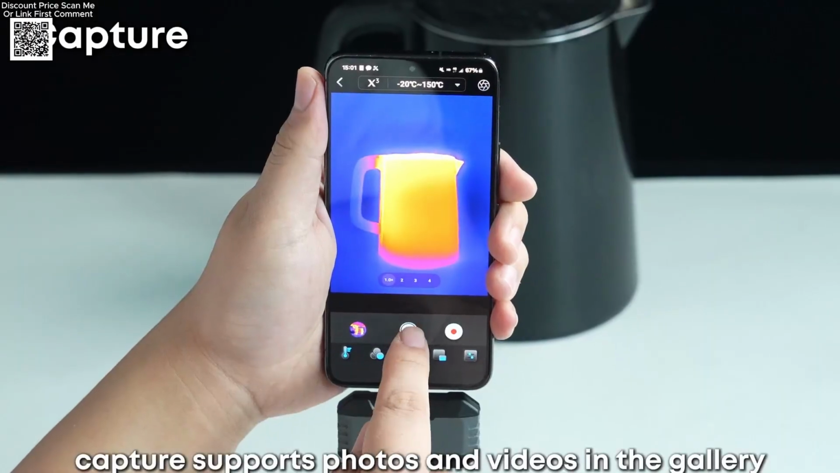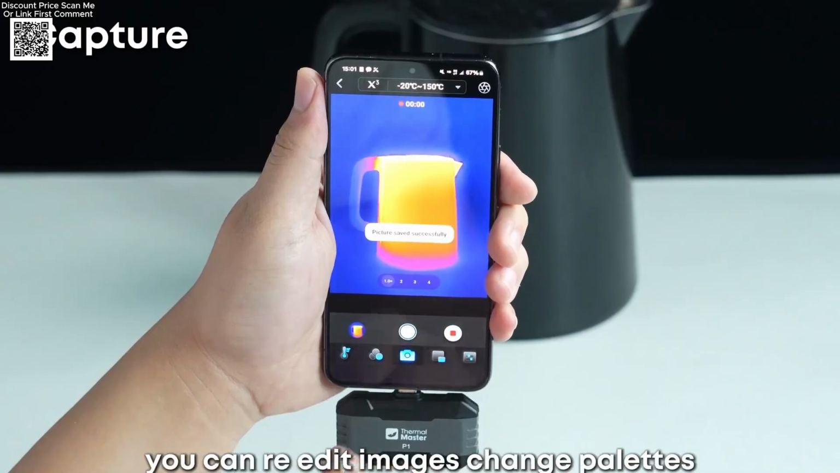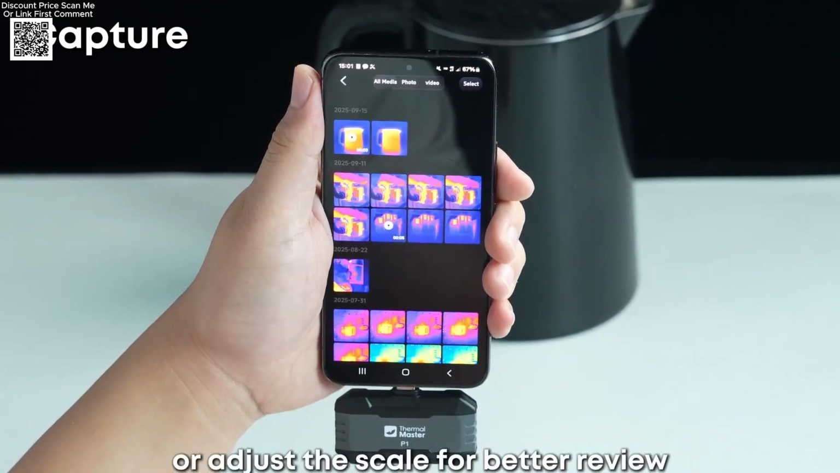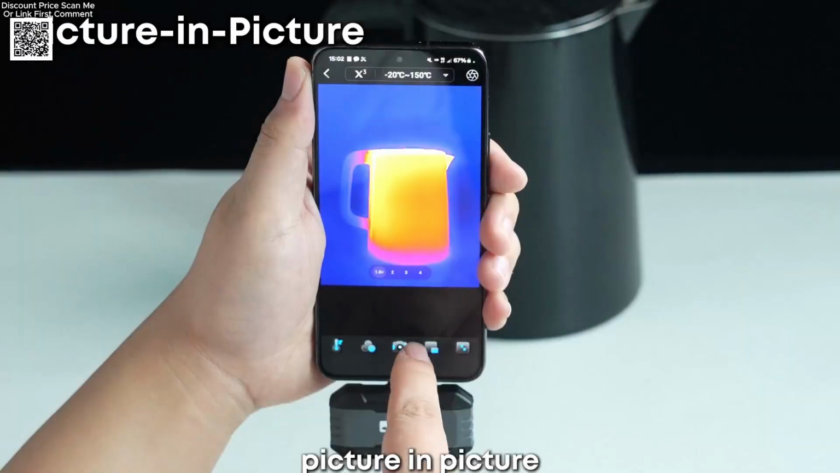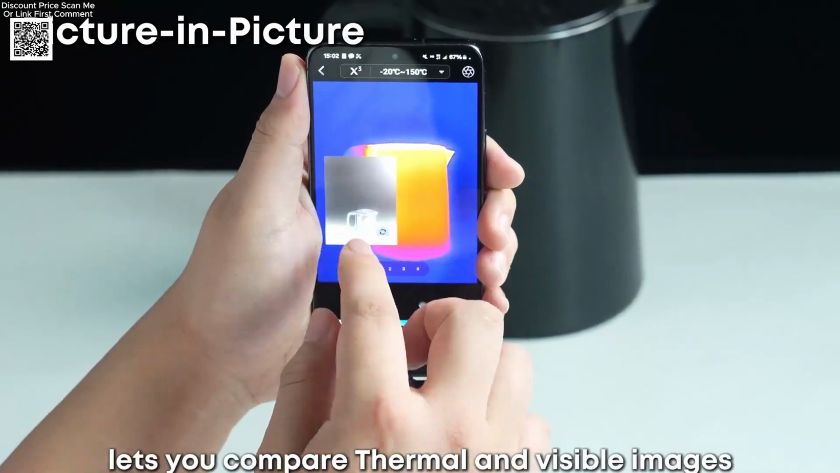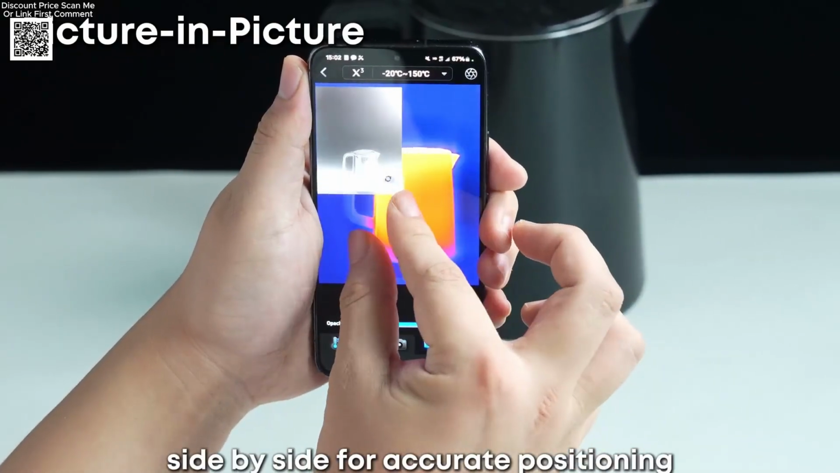Capture supports photos and videos. In the gallery, you can re-edit images, change palettes, add temperature points, or adjust the scale for better review. Picture-in-picture, with adjustable size and transparency, lets you compare thermal and visible images side by side for accurate positioning.